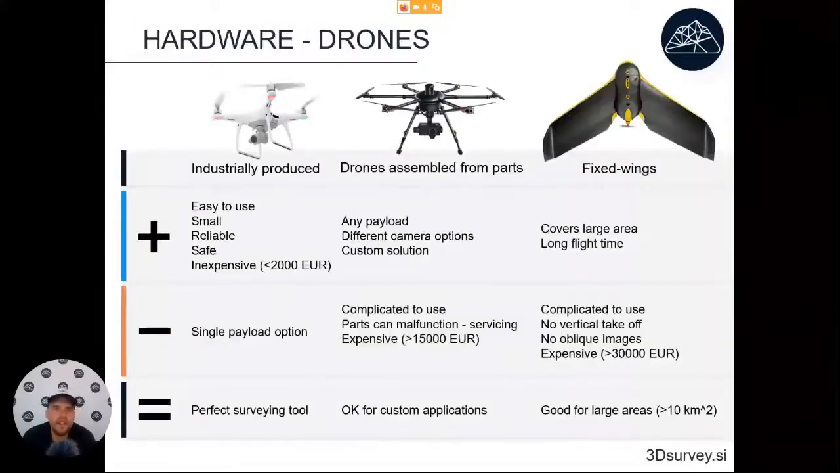Okay, now let's talk a little bit about hardware. What kind of hardware is available to use for drone photogrammetry? We divide the drones into three parts. The first section is industrially produced drones. These are the ones that you can go out and purchase. The second section is drones assembled from parts.